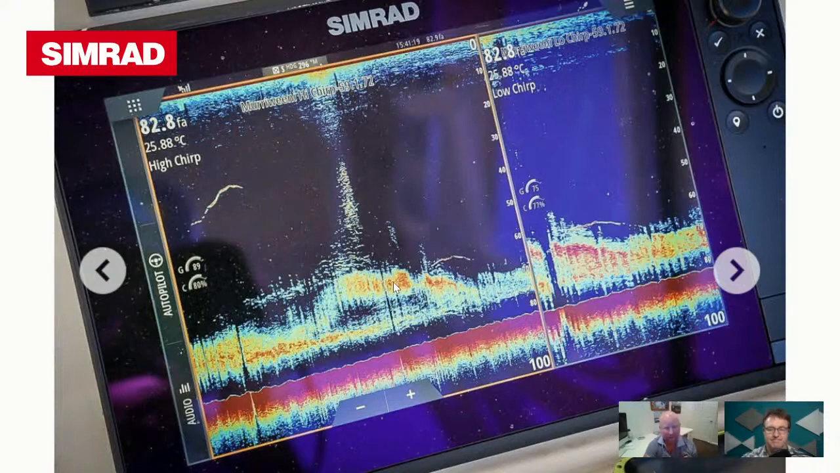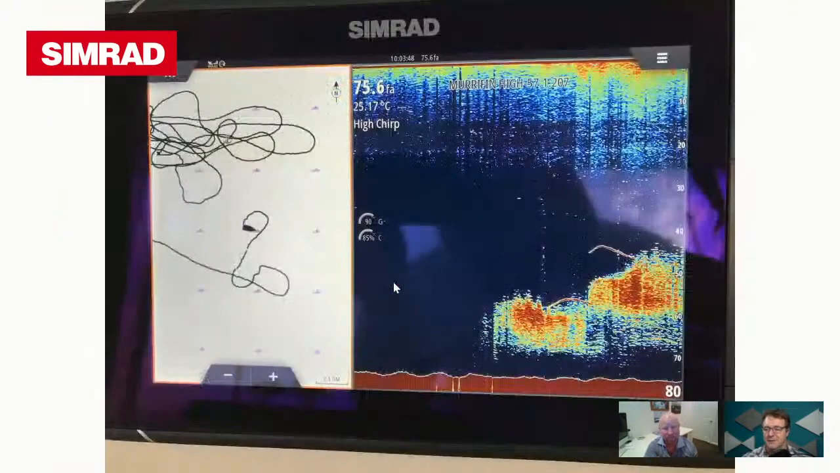So the modern stuff, if you get it tuned up correctly and you're in the right area at the right time, it makes it pretty amazing. Yep. All right, on to the next. Whoop, gone too far. On to the next one, mate.